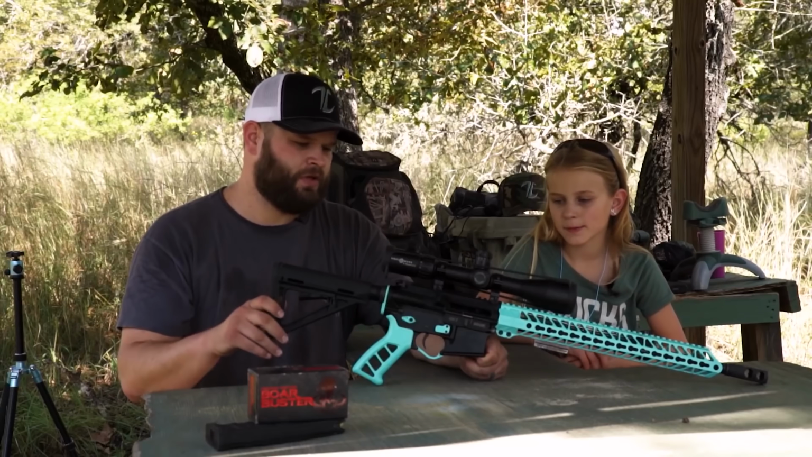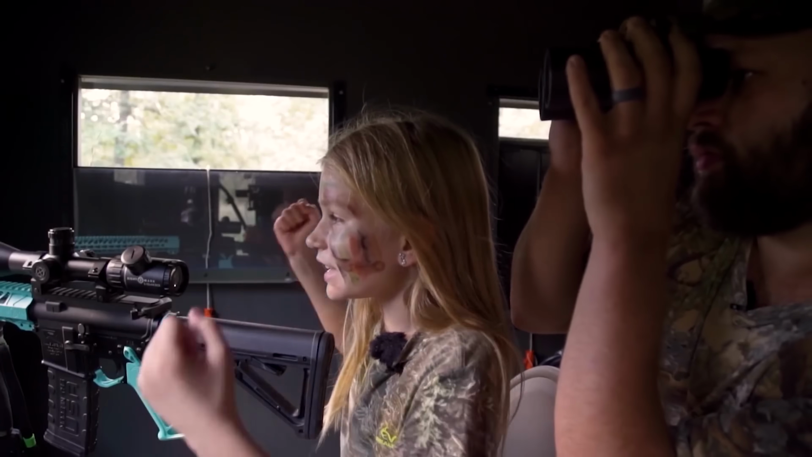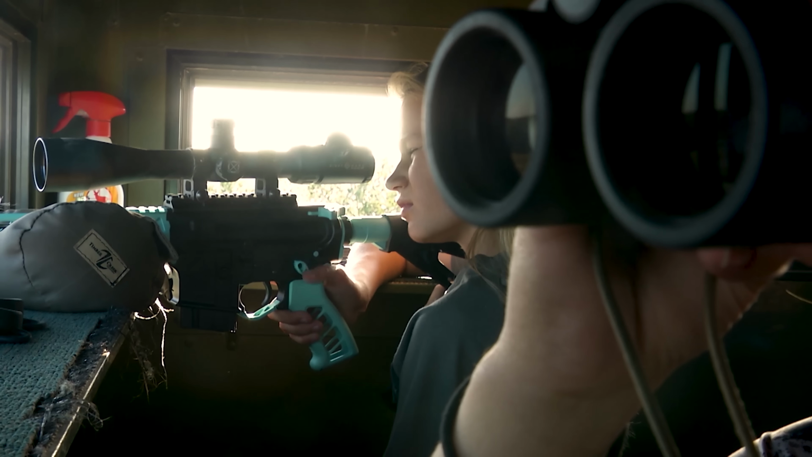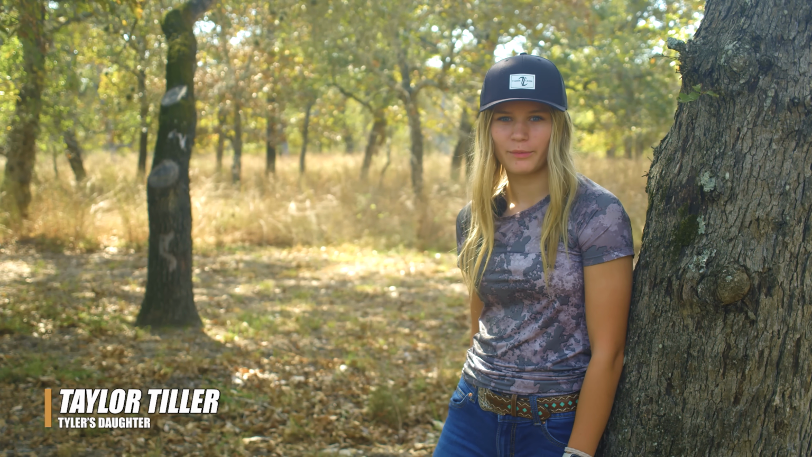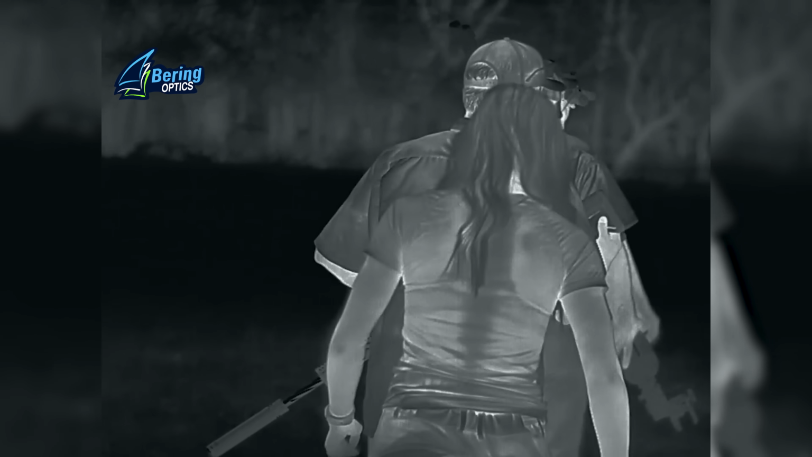We're going to be joined by a pretty little shooter, and I've been watching her grow up. Her name is Taylor Tiller. And Taylor's been on the show many, many times before, and that little girl can flat shoot. I'm Taylor Tiller, and I'm from Oregon, and my family owns and operates Timber Creek Outdoors. So this time we're going out for hogs, and this is actually my first time, so I'm super excited.